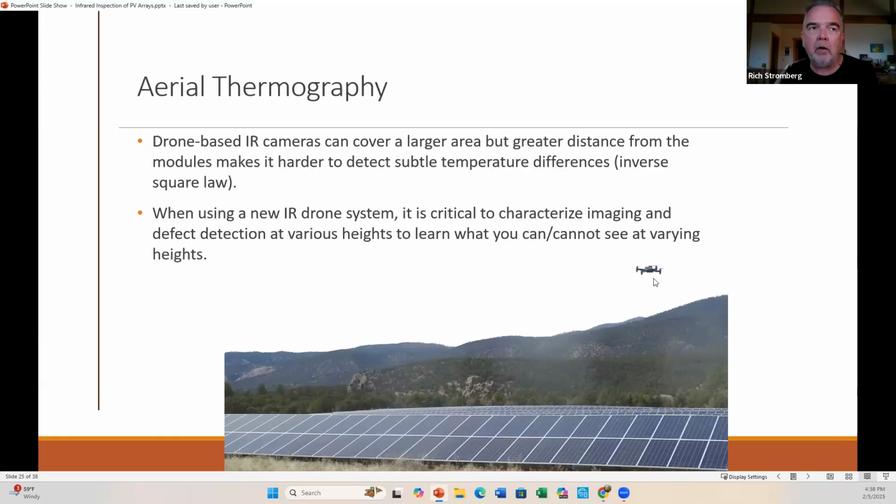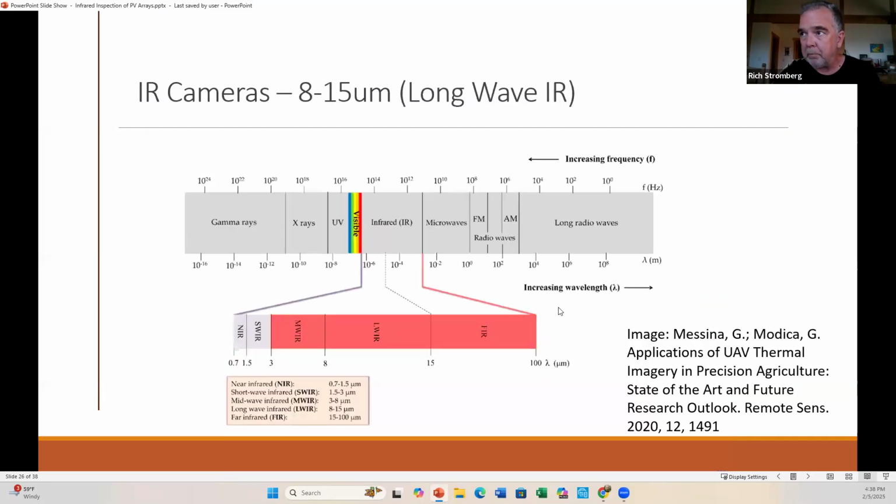With my drone, I can detect a lot of stuff at 60 meters height above the array and everything at 17 meters above the array. So I've learned to just kind of fly along and scan over, and I can quickly see if there's anything different. I need to slow down, back up, maybe even get closer to take a photo. So there are drone systems. Mine was about $2,500 instead of a $7,500 drone that I got off eBay.